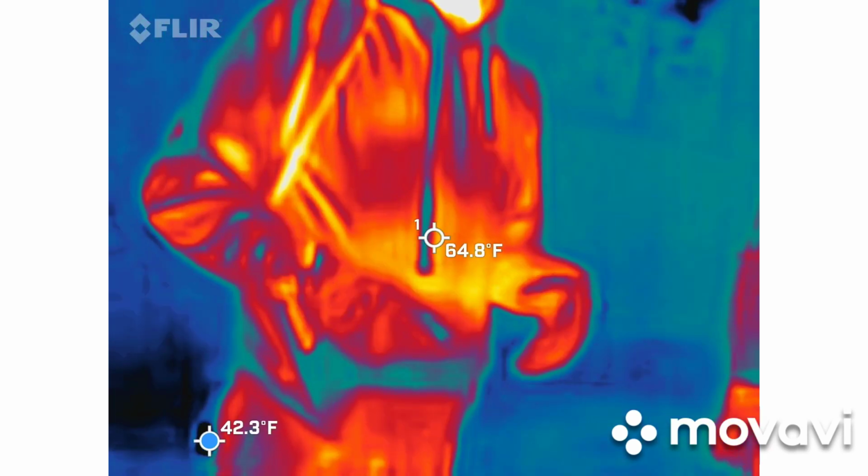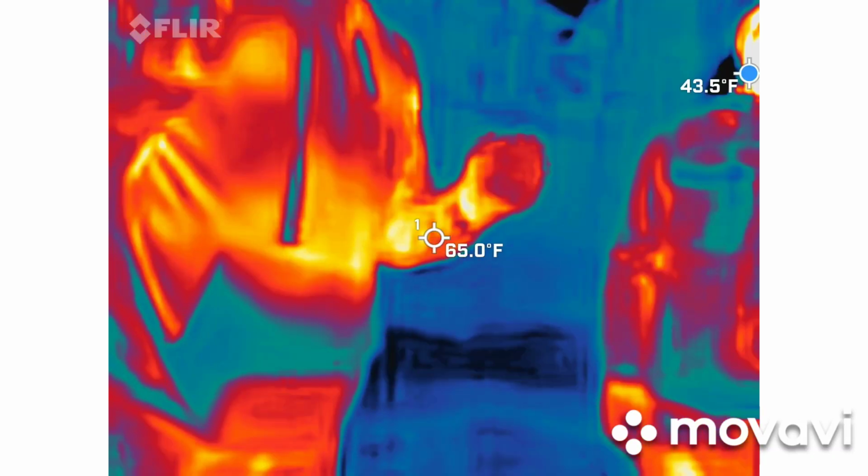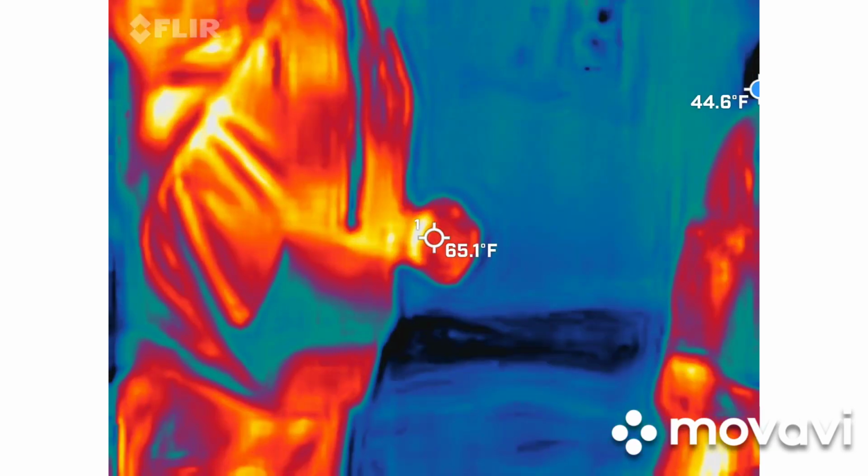So it's not necessarily somebody in the face, but you want to try to keep somebody's skin tone in view and the sky out of view. The reason why is because it's looking for surface temperature. There's no surface on the sky. So that blue dot is going to default to the sky every single time. So people behind somebody, maybe. Yeah, people in, sky out. That's the easiest thing I can remember.